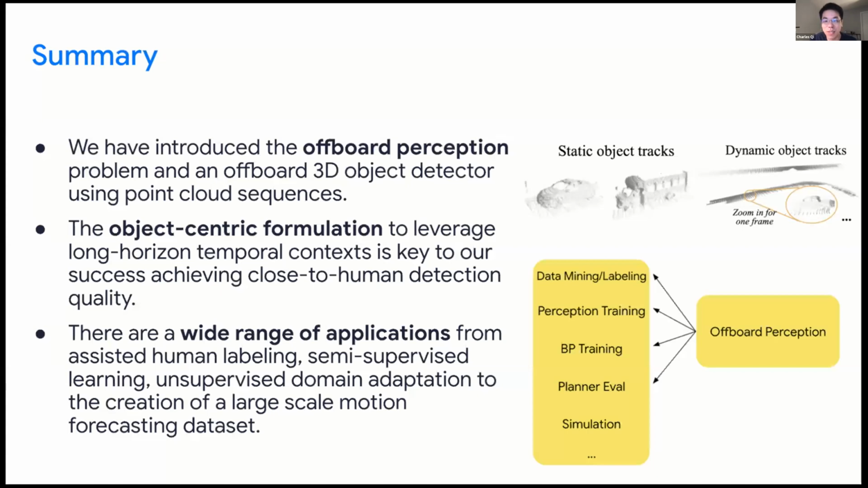You can actually do these iterations where you have a more powerful offboard pipeline, and you use this pipeline to improve itself, including the detector and also the refinement step. We don't report results in this paper, but we are doing such experiments, and we would like to share more results in the future. Okay, thanks. Looking forward.